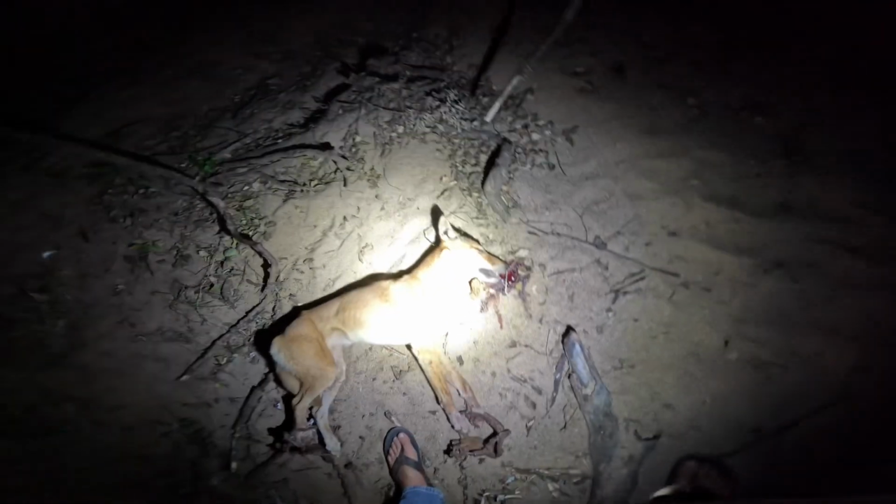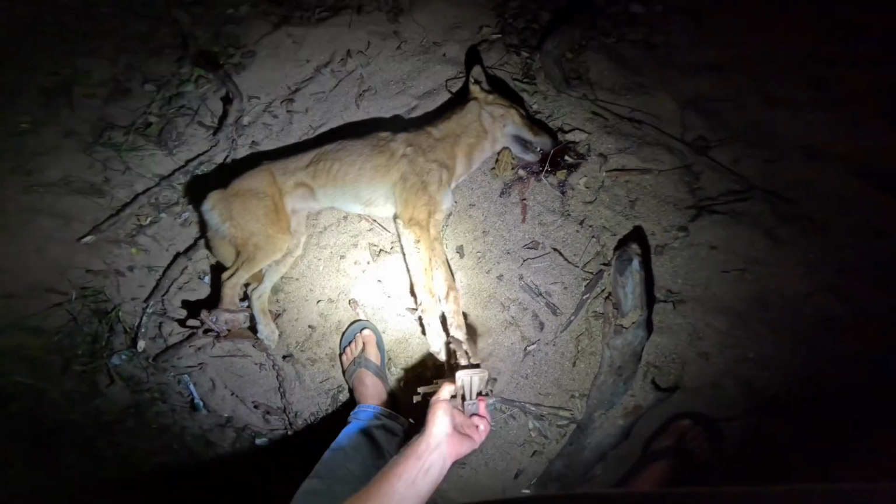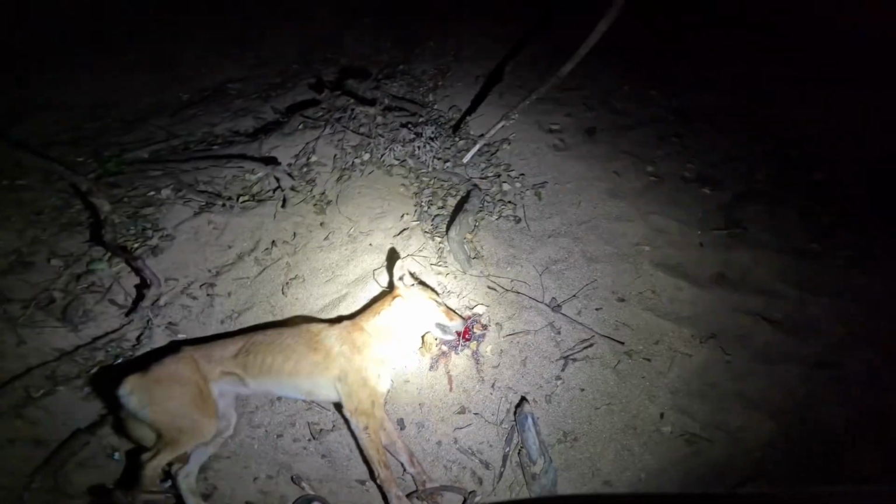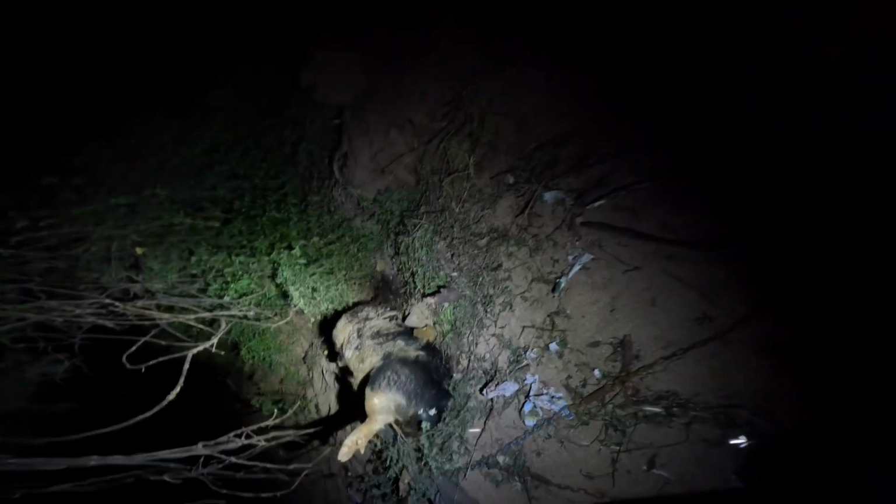Here we go guys, here's this big old bitch you watched me shoot there. Just a Sabi. Looks like I think I hit her on the front paw catch and only just too, look, I only just got her. And then got her in the back one. But yeah, nice big dog. Very skinny, she's needing a feed. But yeah, just come in to have a go at this big dead boar here. Yeah, beautiful.